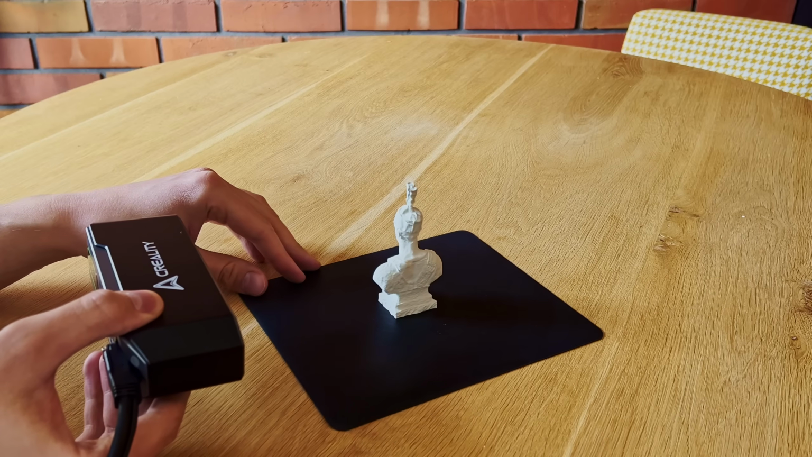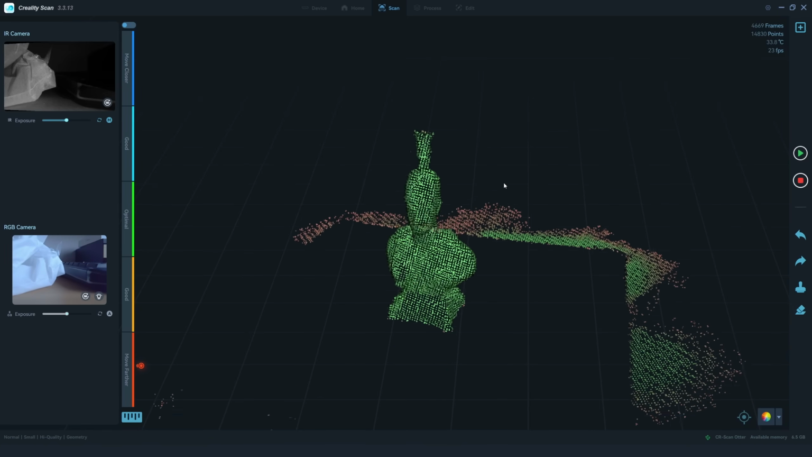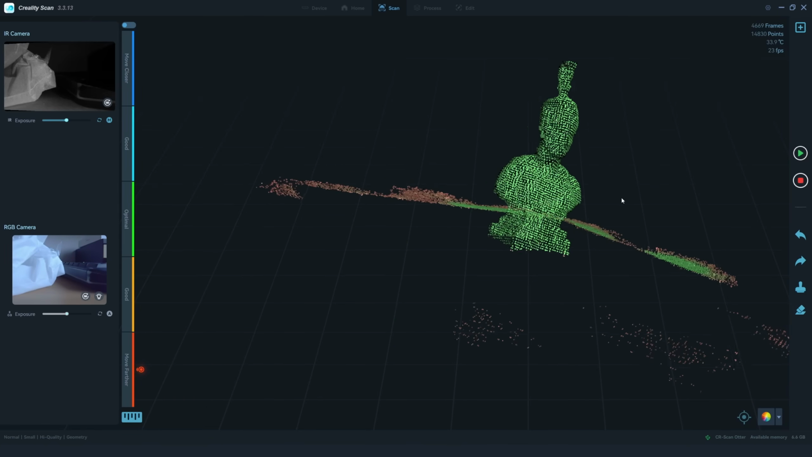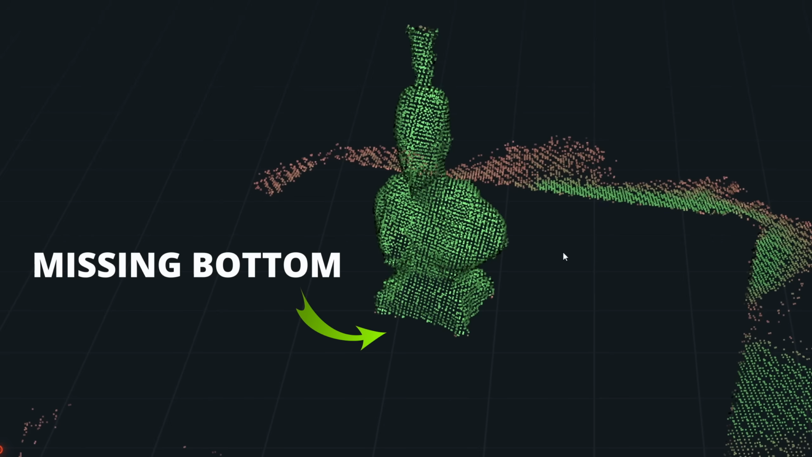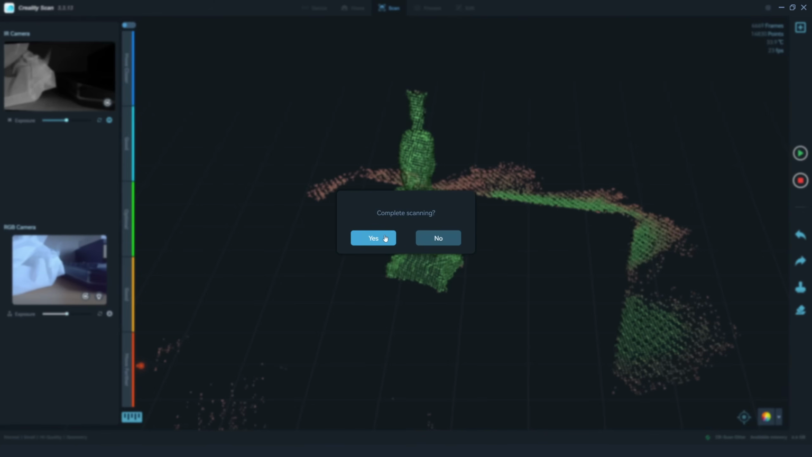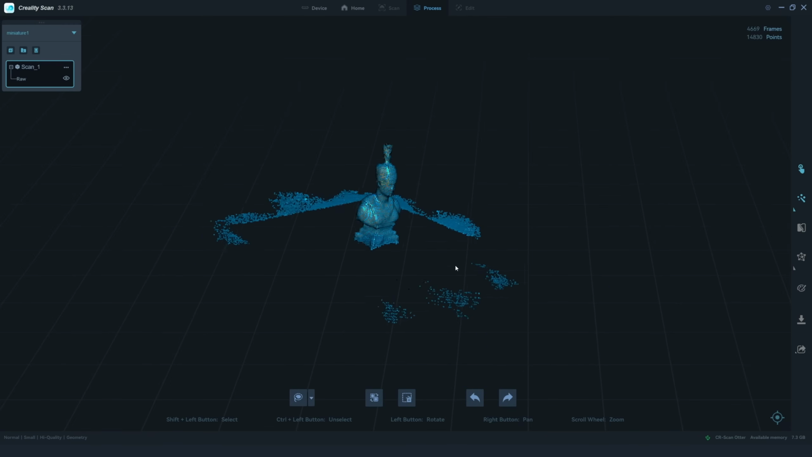Okay, I think I got all the angles here. I could pause the scan and put the model on its side to scan the bottom, but if the base is missing, then the software is just gonna create a flat surface to fill it up. And it's totally fine with me in this case. I can now complete the scan, and here is the raw data.